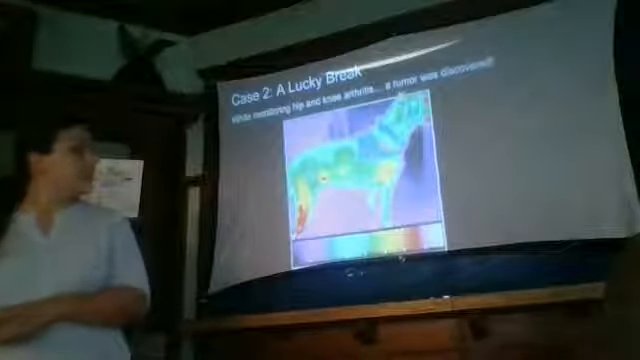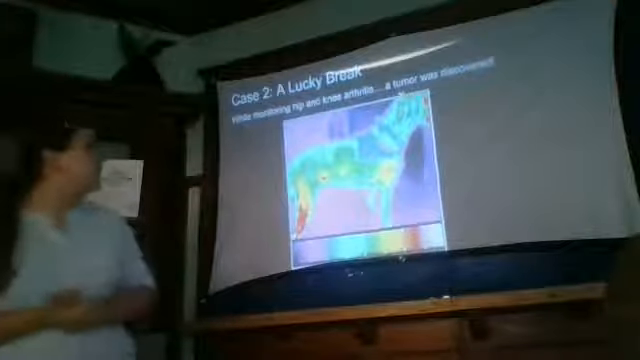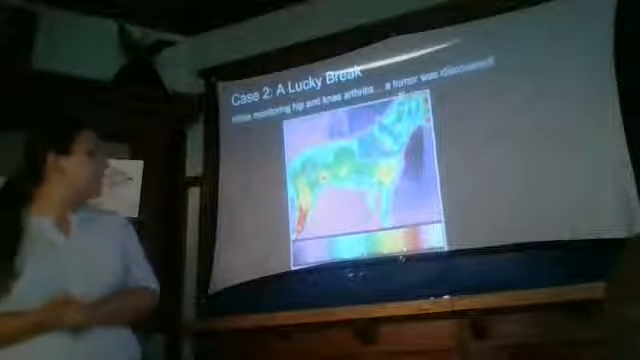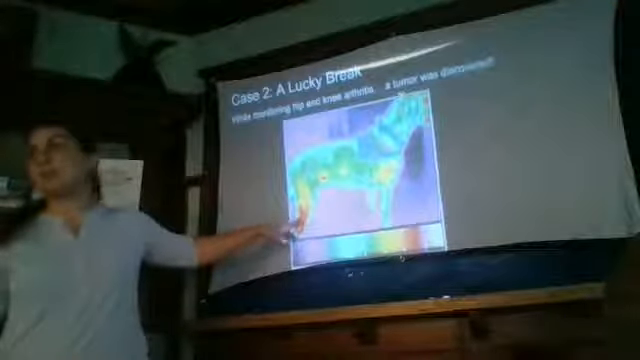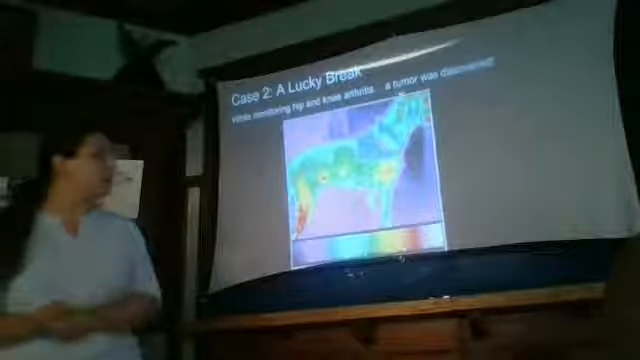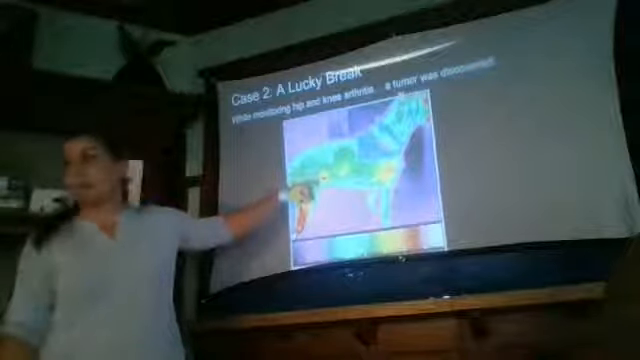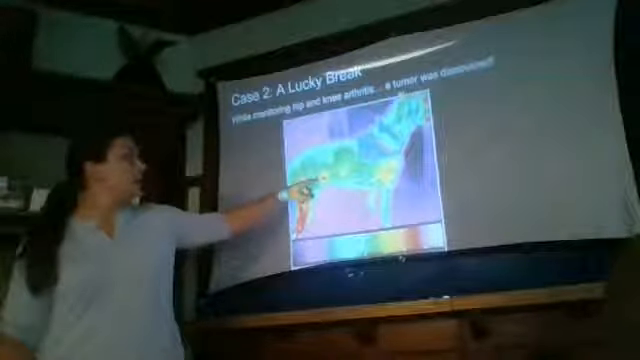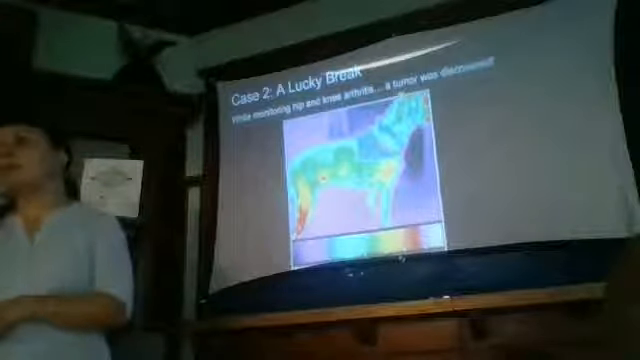This one was quite amazing. This company had a case come in where they were monitoring the hip and knee arthritis, and we can see this dog is having a bad knee week. But on this particular DigiTherm day, they also found an area that had not popped up before for this pet. And when they went back and looked more carefully, they found a mammary tumor.